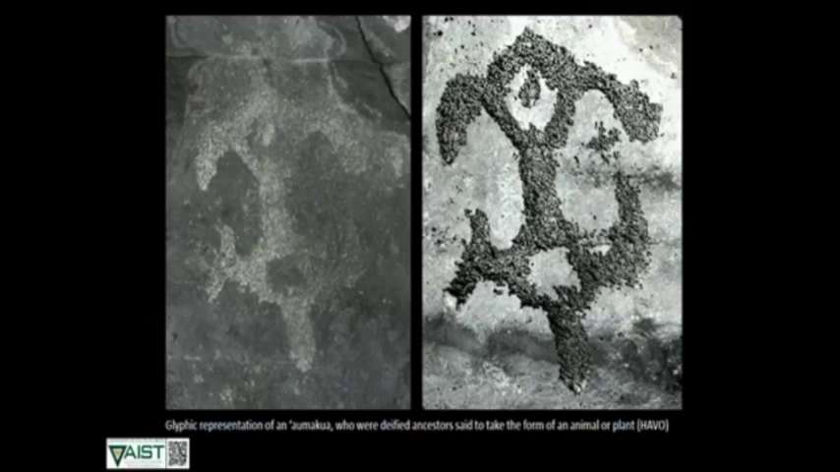In the same site, here's another glyphic representation of a possible ancestor glyph that was noted in the cave by an earlier survey. What we've done here is use RTI imaging on it to pull out and enhance all of this detail. You can almost use it forensically to see how things were made and how much pecking goes into making one of these glyphic representations.